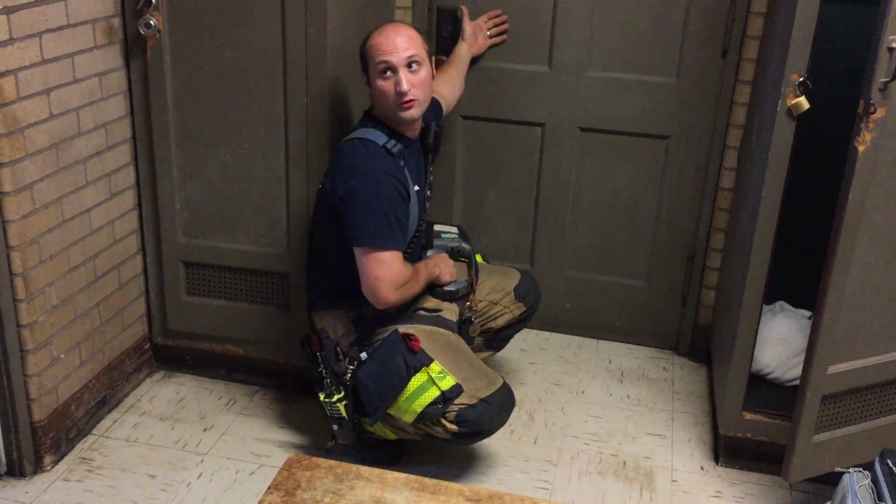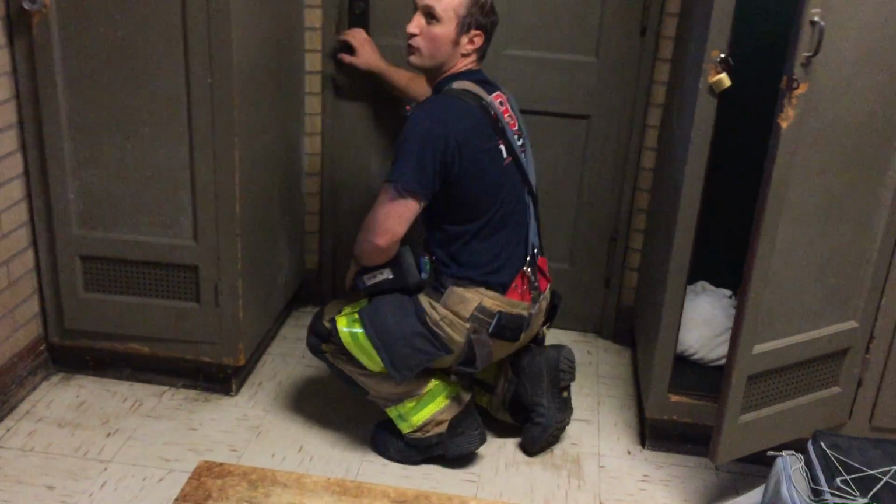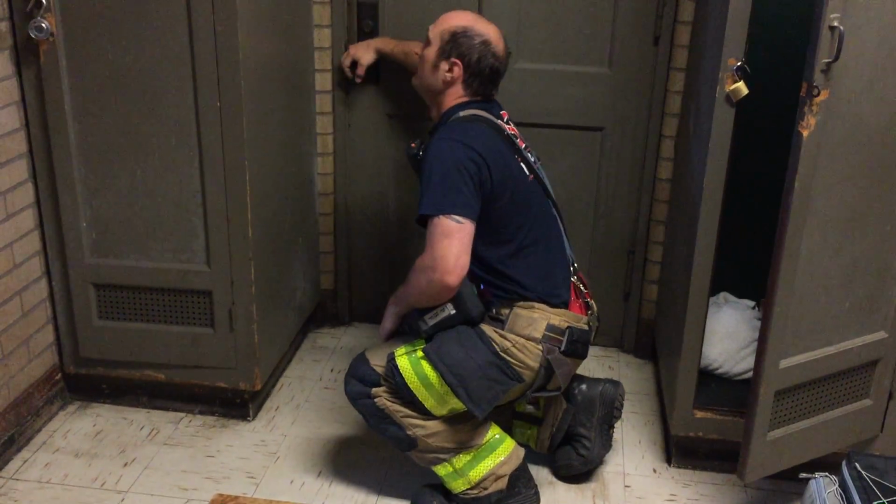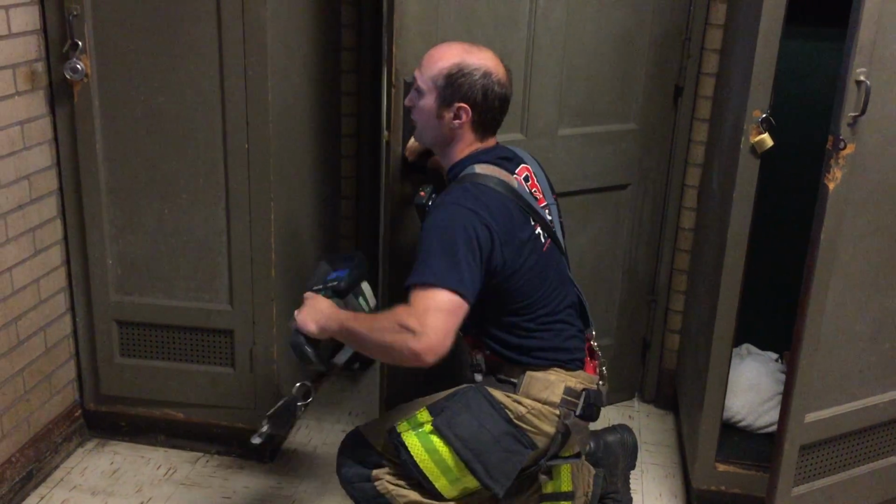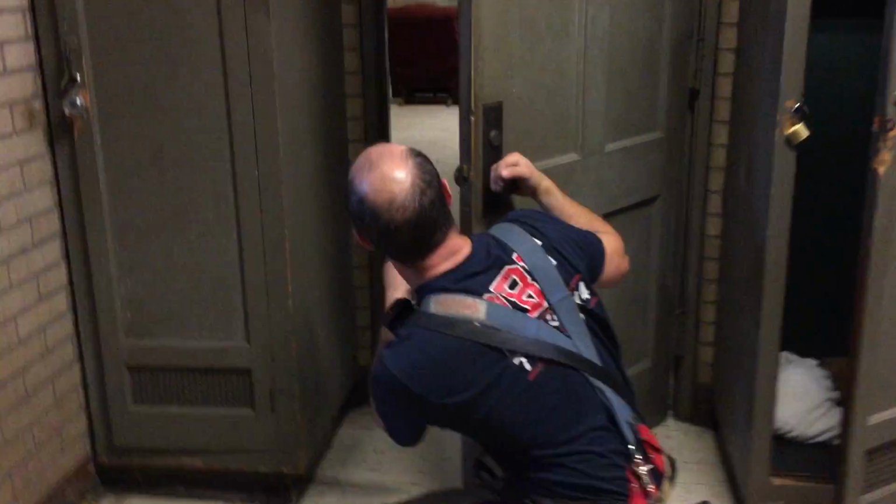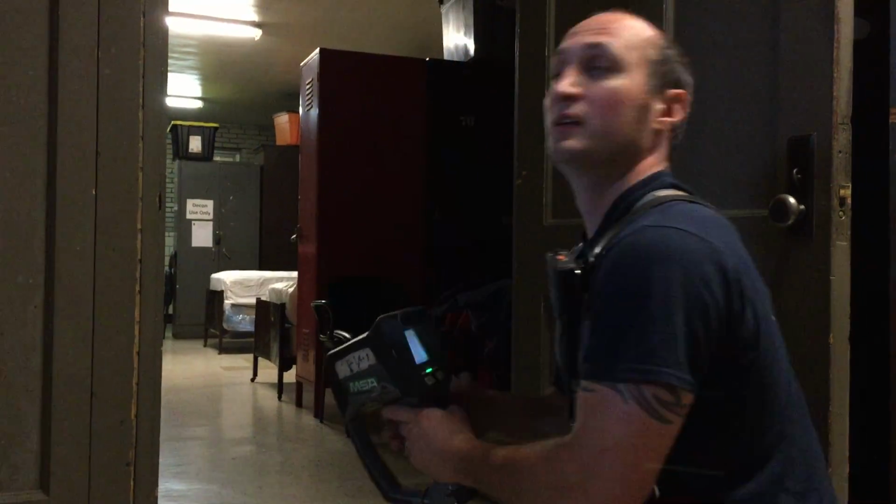So once we check the door, we know we don't have heat. We want to try and potentially, especially if we have an outward opening door, use the door pretty much as a shield. Open the door, again, take a look up high, see what our fire conditions are up high, scanning across the room, back across the middle, and then down across the floor. And once the door's open, we know we don't have anything inside. Proceed inside. Again, pretty much sweeping high, middle, low with the camera.